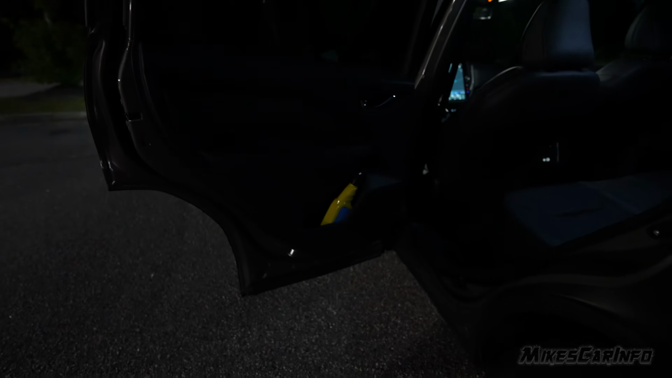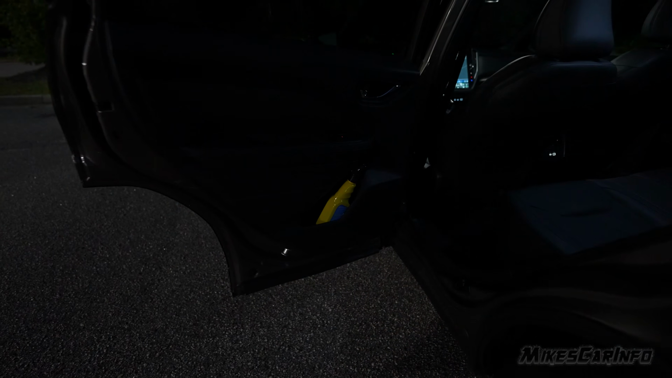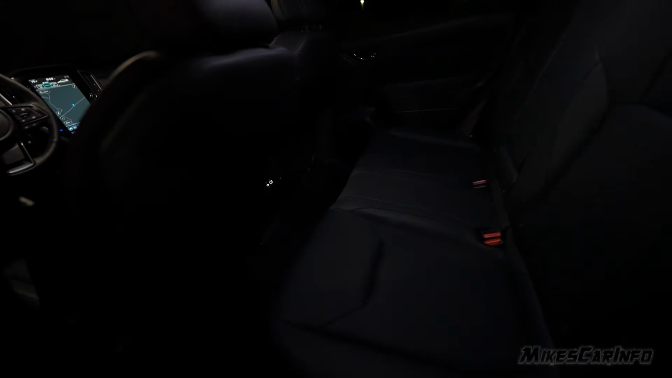The inside of the back door, there's no puddle lights, nothing like that, no pocket lights, nothing, just a single red light to help you find the power window switch. And the light back here is coming from the center there, and it's illuminating. With the black interior, it's just not really working all that great. It's okay, you can kind of get your bearings, get in, get situated, put your seatbelt on, but as far as exceptional light, it's not really here.